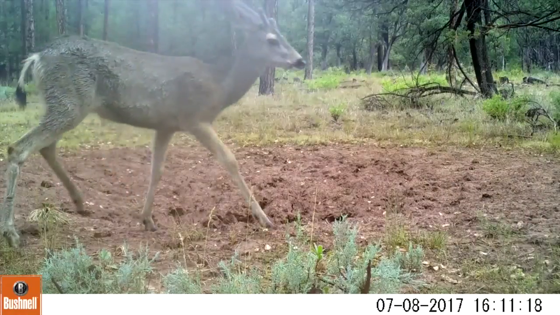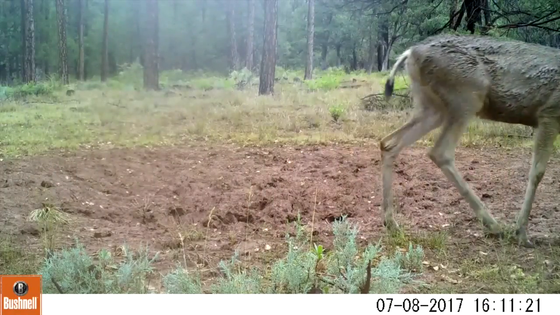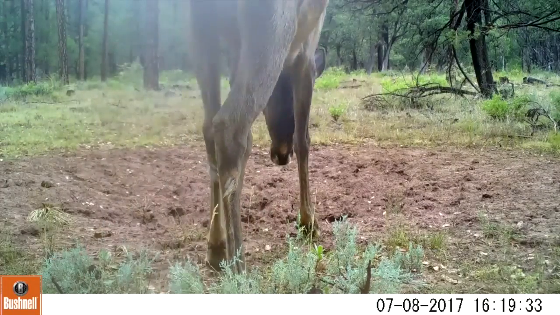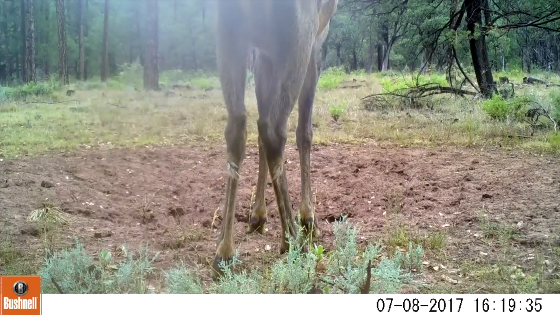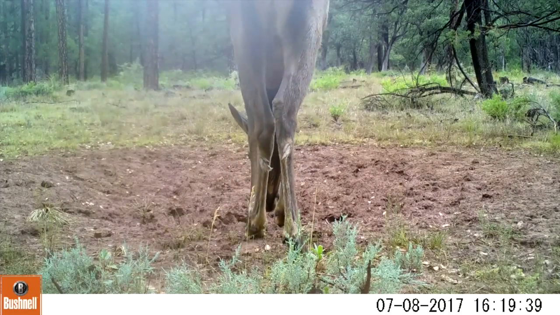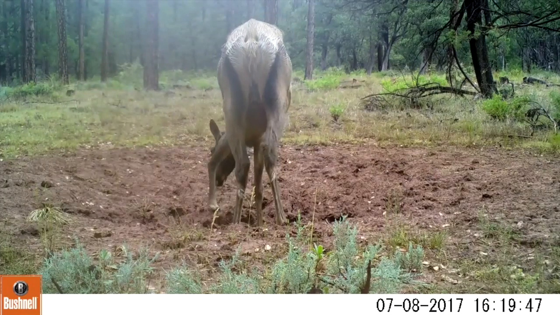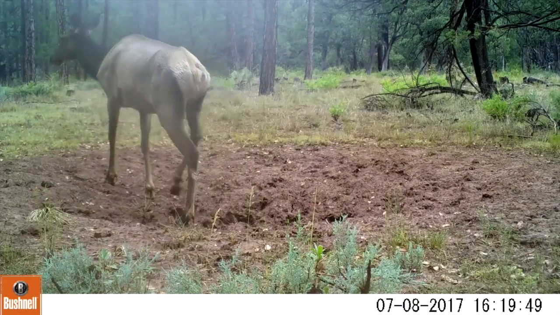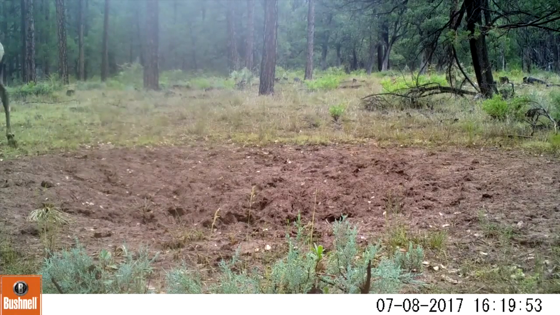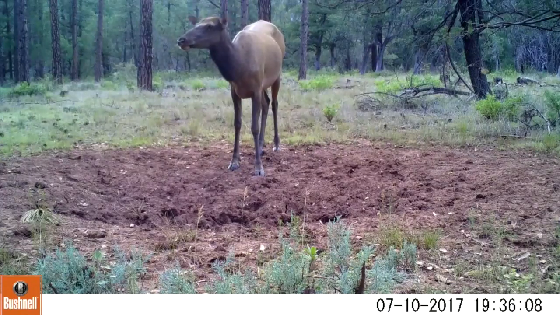The elk seem to develop their antler growth much quicker than the mule deer do. You'll notice these videos will not always be in order. They're more in order of the camera that they were on as I put them in my files. So when I pull them off, sometimes they're not in the correct order.